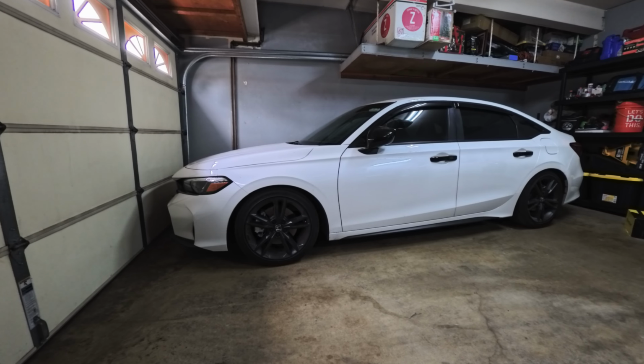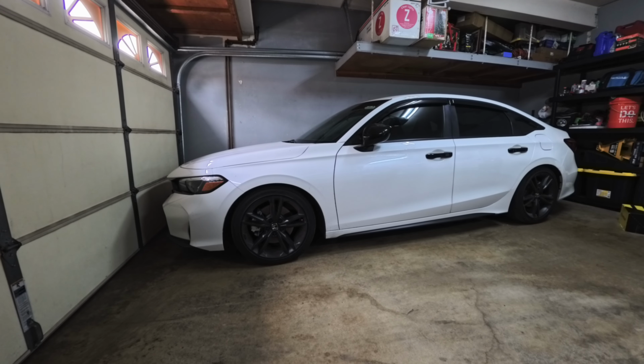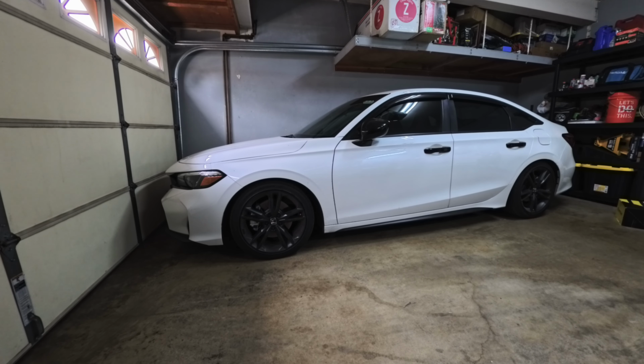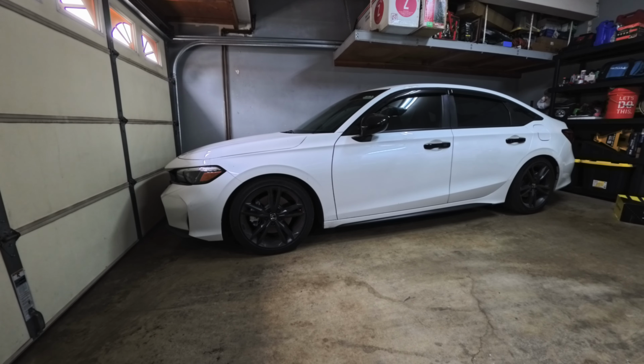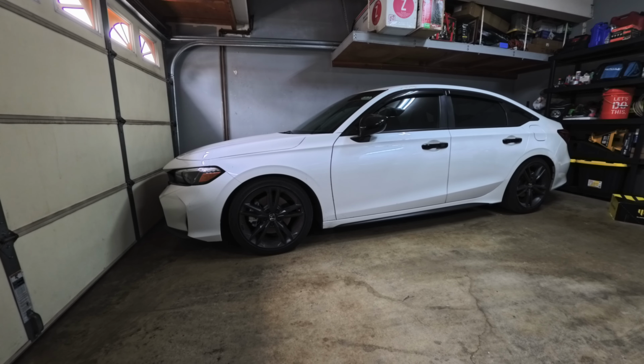So I did go with the Whiteline springs over the Swift Spec Rs, which give you the exact same spring rate at 5.7K in the rear, and then the front were 4.1. The drop is 1.1 inch, or I think it's 1 inch.